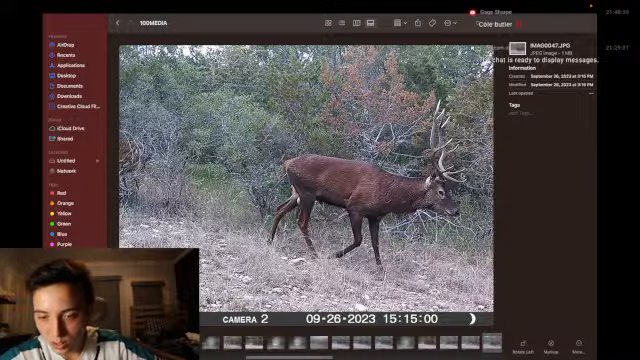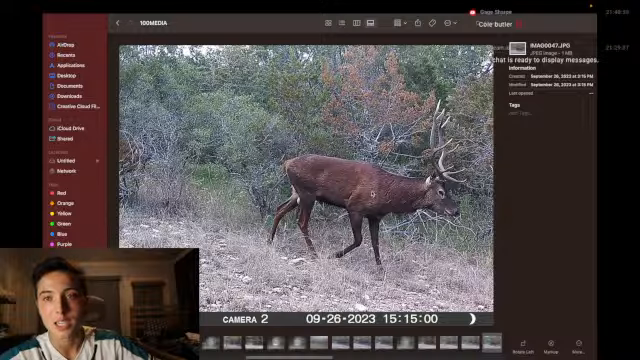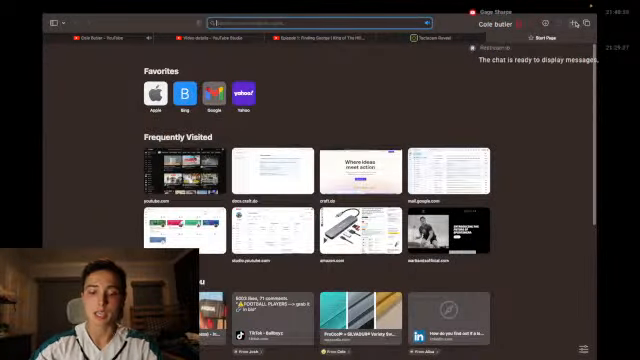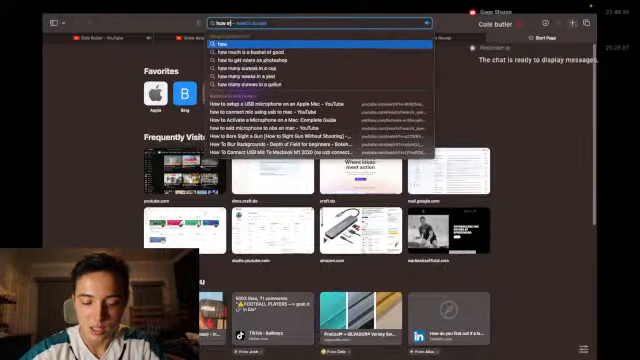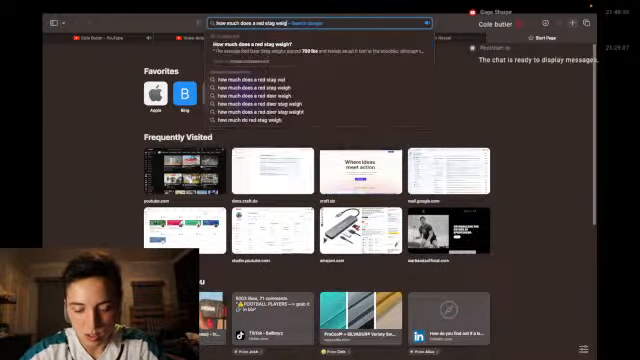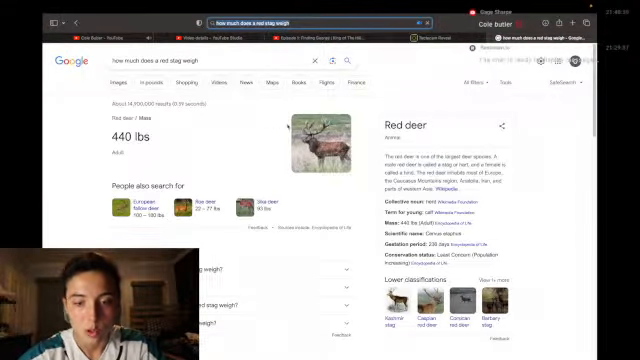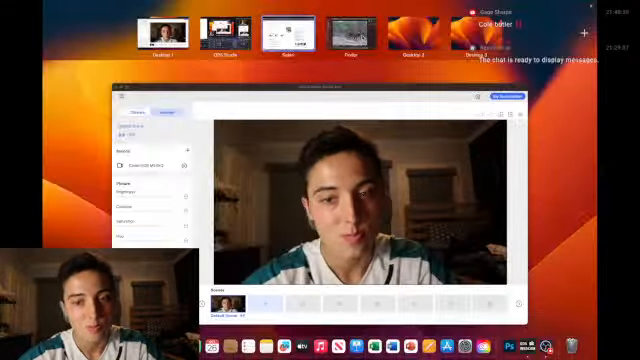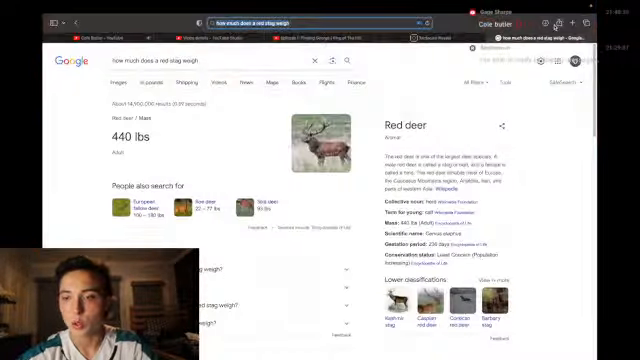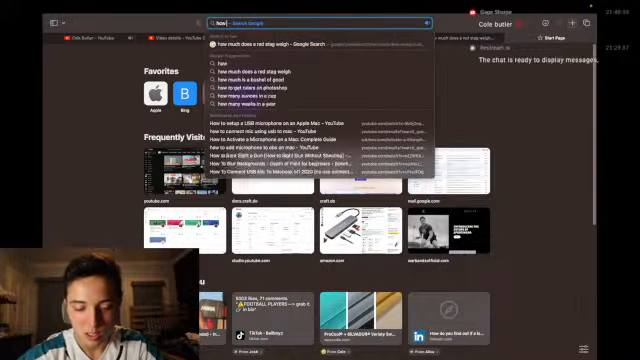Alright, let's see. We got 1, 2, 3, 4, 5, 6, 7, 8, 9. That is a 9-point red stag. I'm not sure how much they weigh, but that stag could be how many pounds? 440. So that's a big one. That's a 440-pound animal compared to the whitetail you got roaming around.